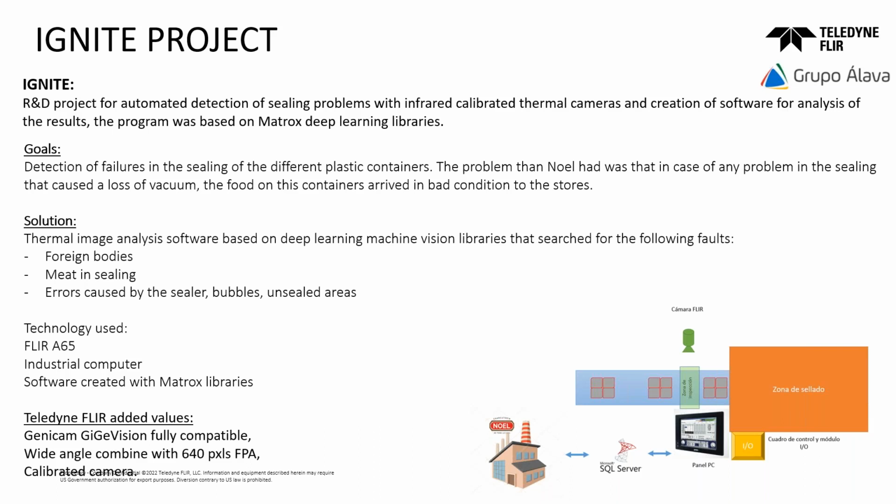What was the solution that we offered to the customer? Well, we created a thermal analysis system, as I said, with deep learning and machine vision libraries, trying to find foreign bodies in the middle of the sealing, like meat or food, and errors caused by the sealer machine.